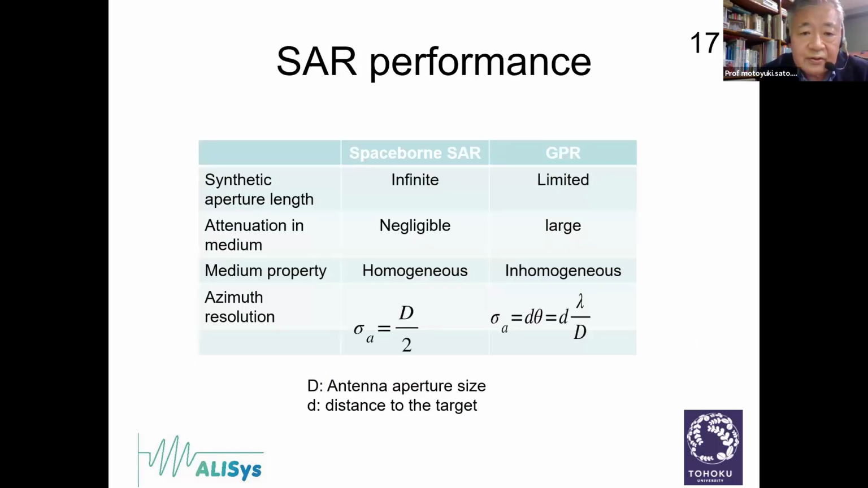And we summarize this situation and compare spaceborne SAR and GPR. The synthetic aperture length for spaceborne SAR is very large, but for GPR it is limited. The attenuation of electromagnetic waves in the medium for spaceborne SAR is almost negligible, but for GPR it is very large. And for the medium property, for spaceborne SAR the medium is space, so it is quite homogeneous. But for GPR, it is soil. Soil moisture varies, so it is strongly inhomogeneous.